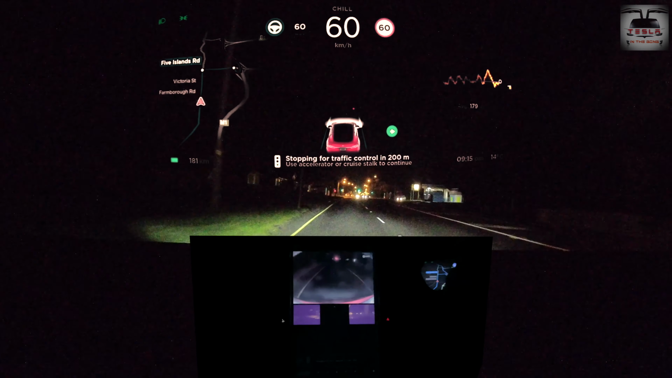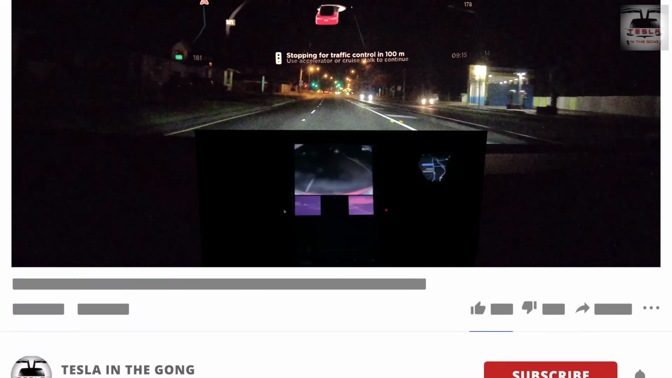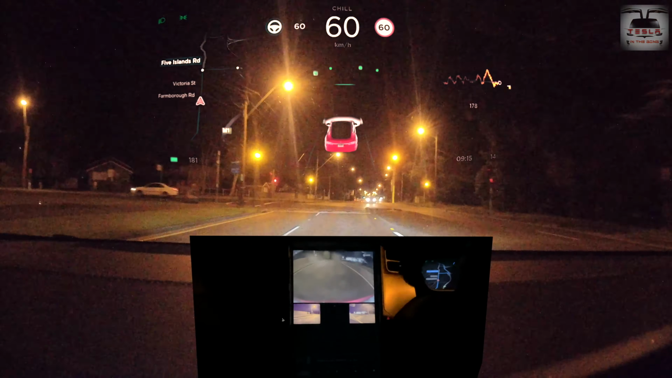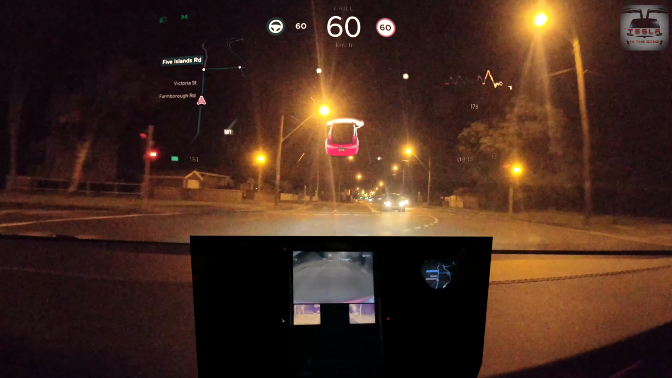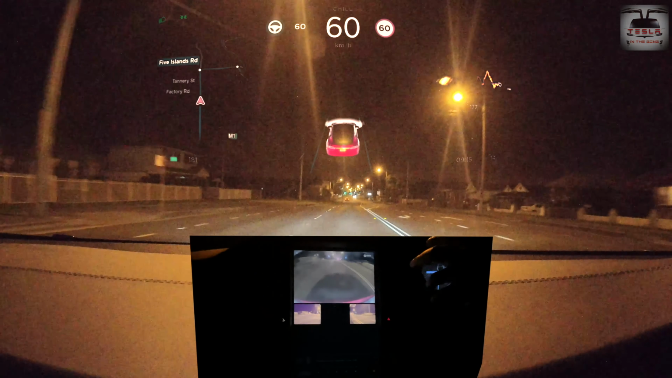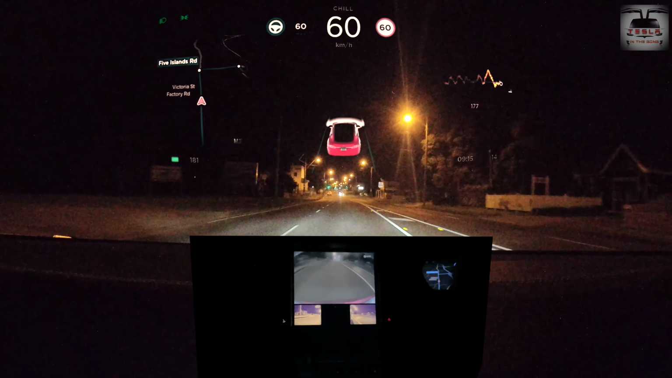I'm going to just change lane here, and lane changing is brilliant too. No lead vehicles in front of me, so double tapping here will take me across this traffic intersection. There has not been an autopilot disengagement till now. Pretty good indeed.